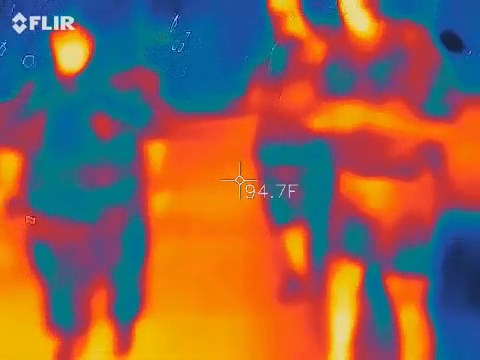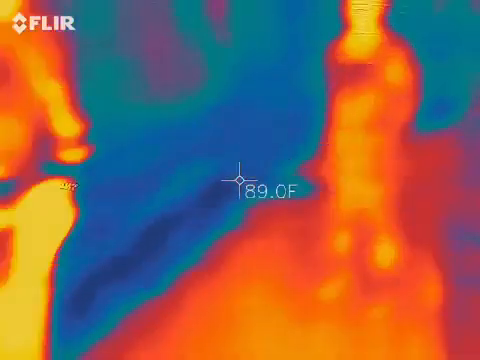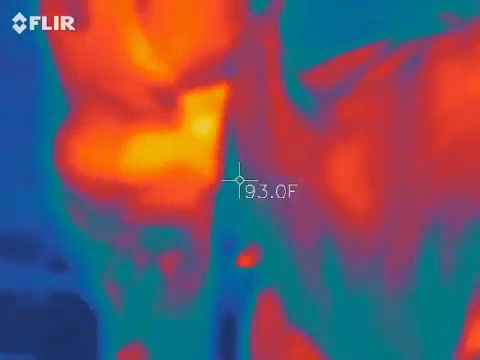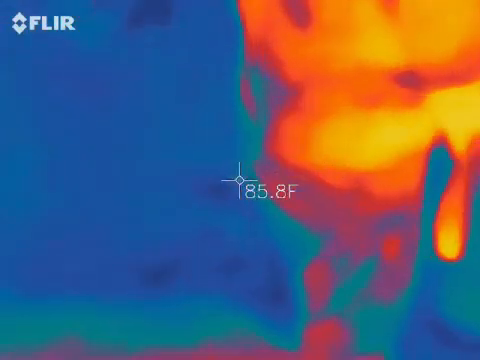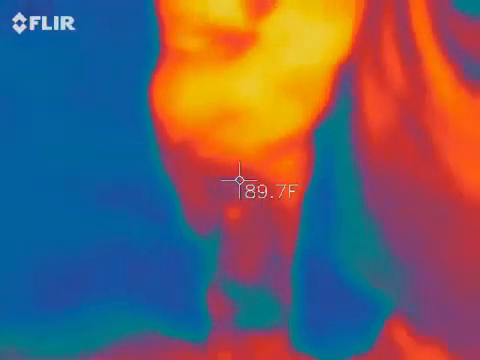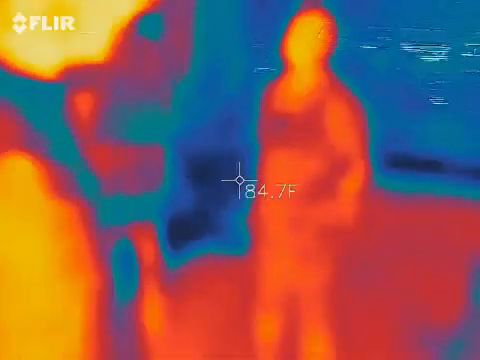Oh, now we're up to 3.2. Oh, are we done? Oh, look at that. Mine jumped too. We're also close to a building, so we kind of have to take that into perspective. There's an air conditioner, and a big giant wall is in between us. What's in there now? It's a museum. It has all the uniforms from all the different wars that it served. Yeah, I know. Very cool stuff. I was just verifying.